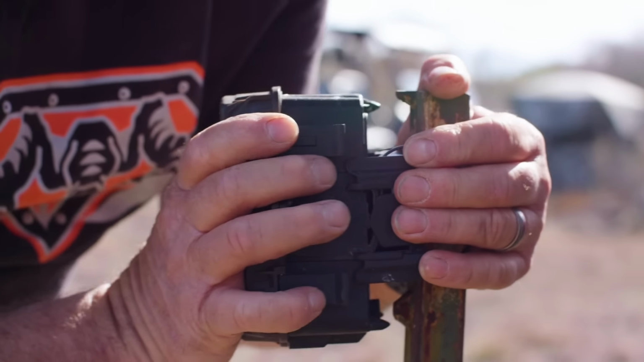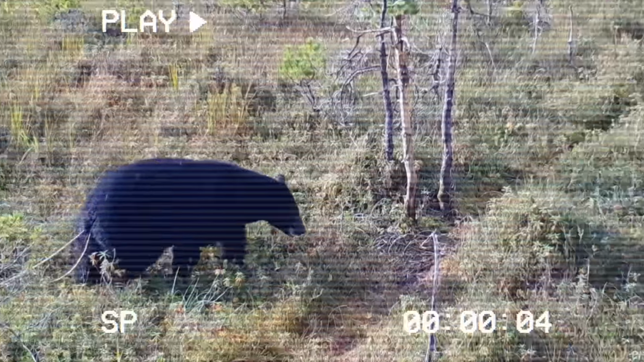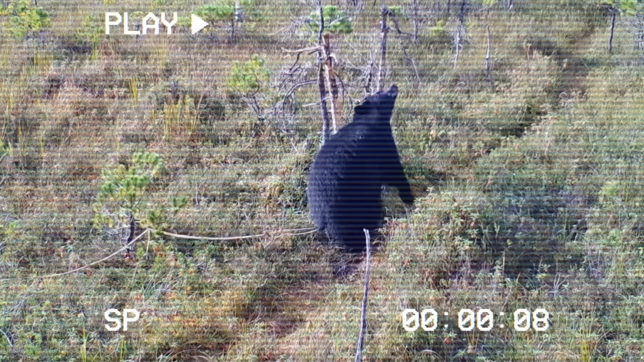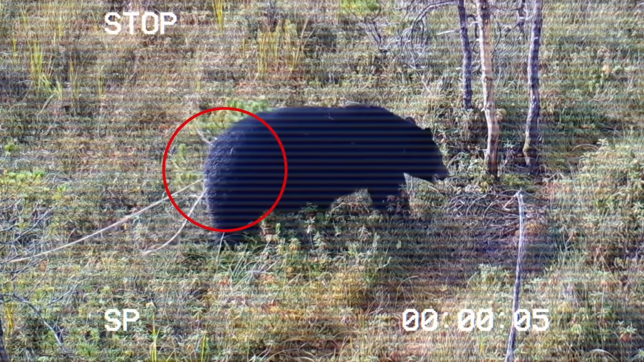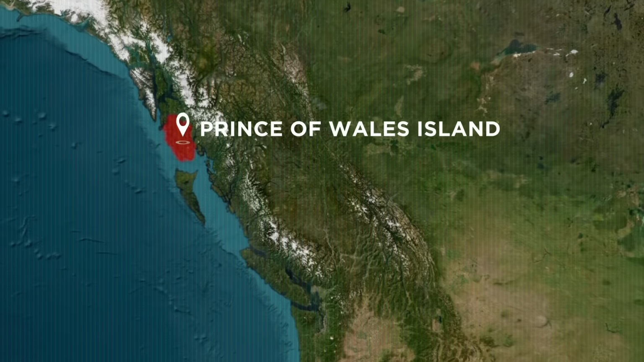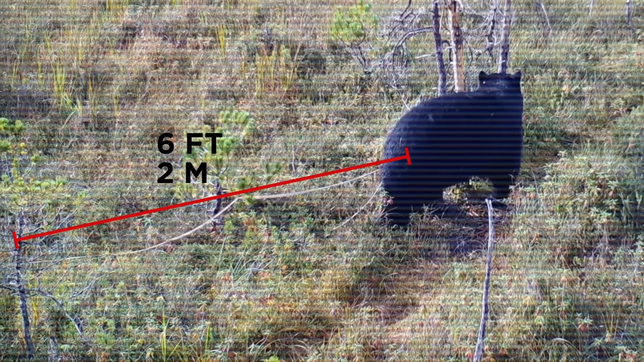There's something so beautiful about trail cameras and how they capture wildlife in their natural habitats. Wait. What the heck is that? Alright guys, I apologize in advance for what I'm about to tell you. In a candid display of beauty of nature, this trail camera on Alaska's Prince of Wales Island captured a bear merrily trundling along with a 6-foot-long tapeworm hanging out of its butt.